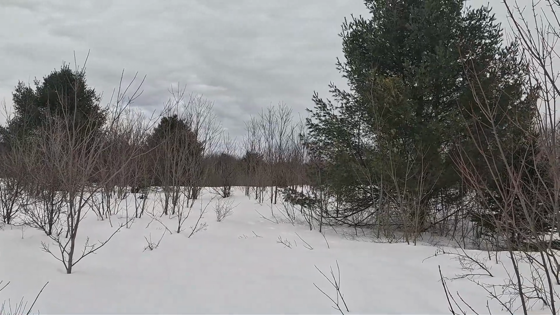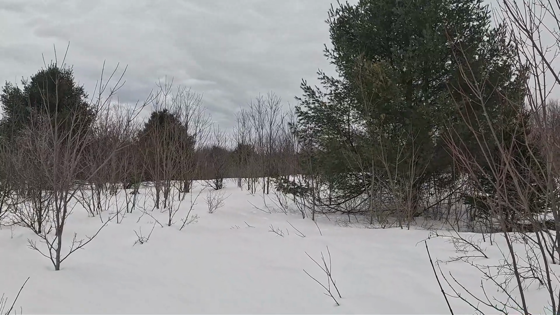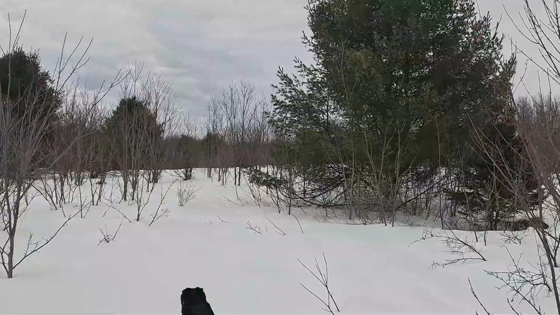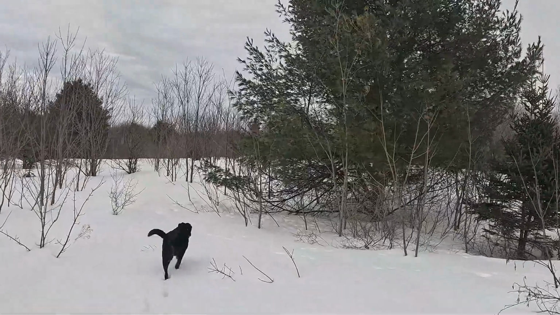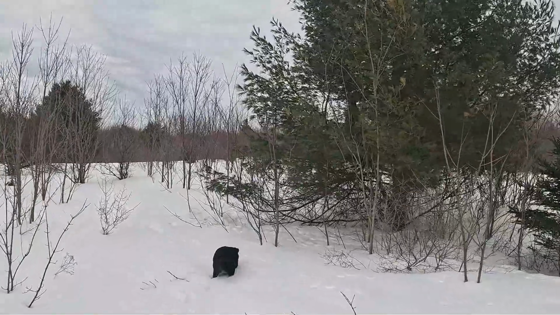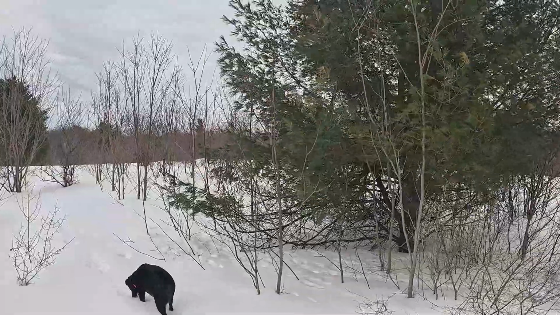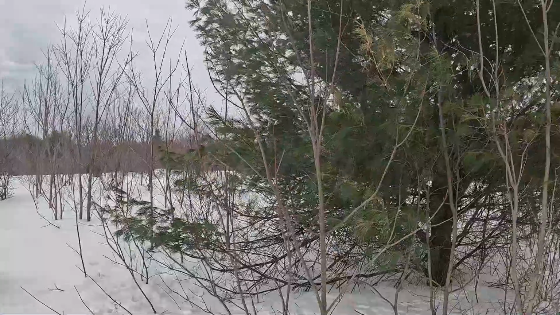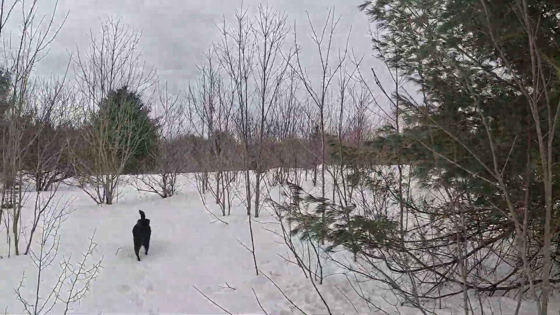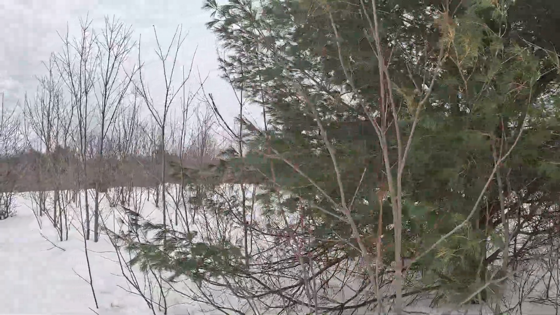Yeah, I'm surprised that the coyotes are still sounding off and that they're doing it this early in the day. They're usually active in the evening, and you hear them calling at midnight, 2 in the morning, whatever. But I don't know if I've ever heard them calling out at 2:30 in the afternoon before.